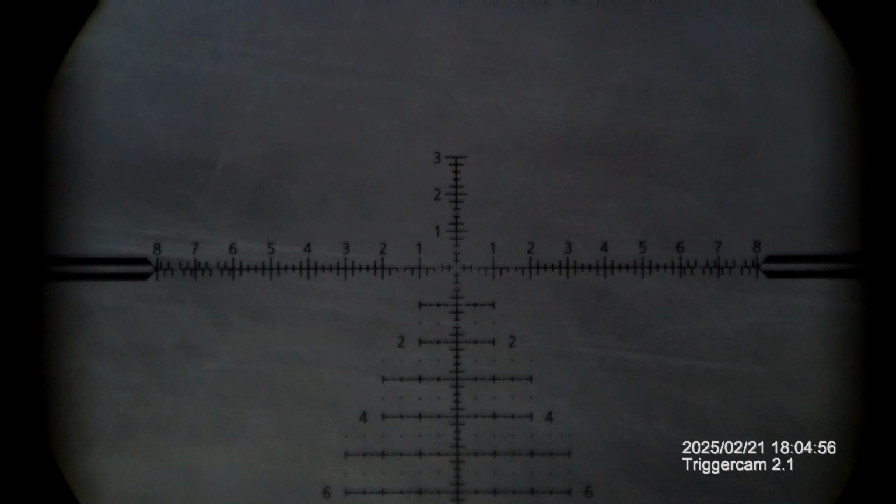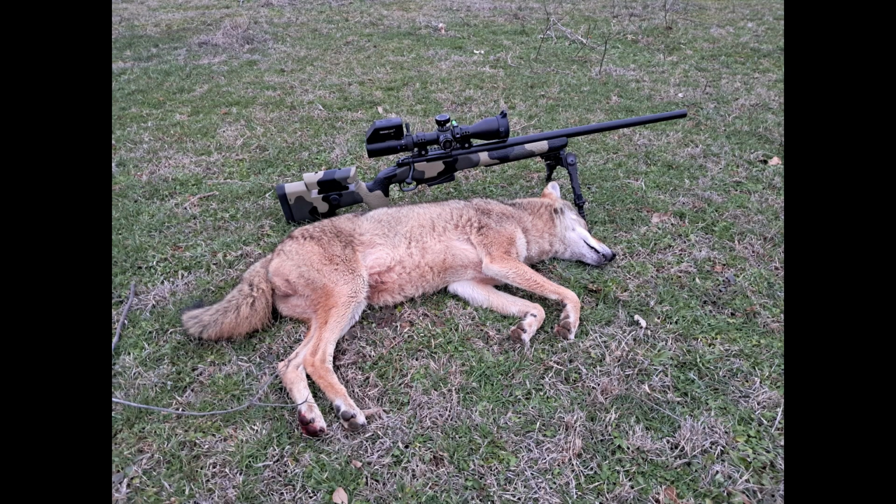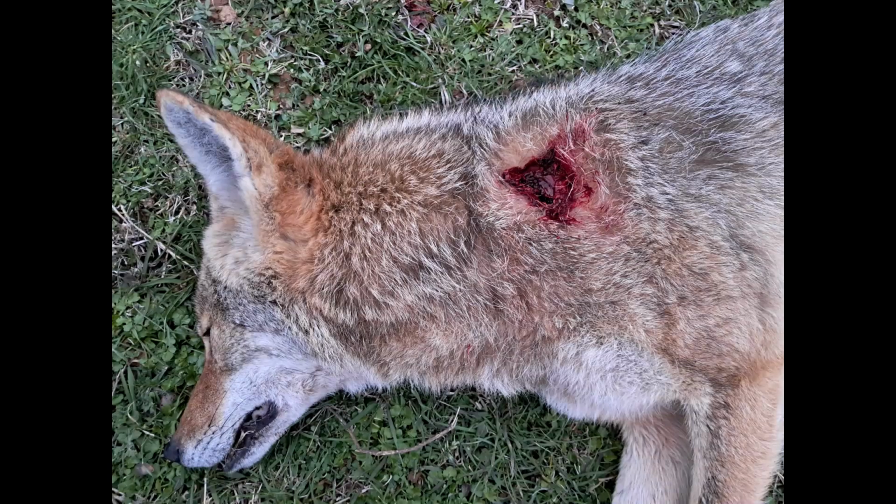And the reason for that noise was I didn't have my front bagged. So I had to actually lay across my grill and kind of almost hold it like a pool cue and take that shot. Either way, it worked all right. I had a coyote down. You can see right there, it entered in right behind his right front shoulder, crossed through the spine, and ended out up there in his neck, and he was done for.